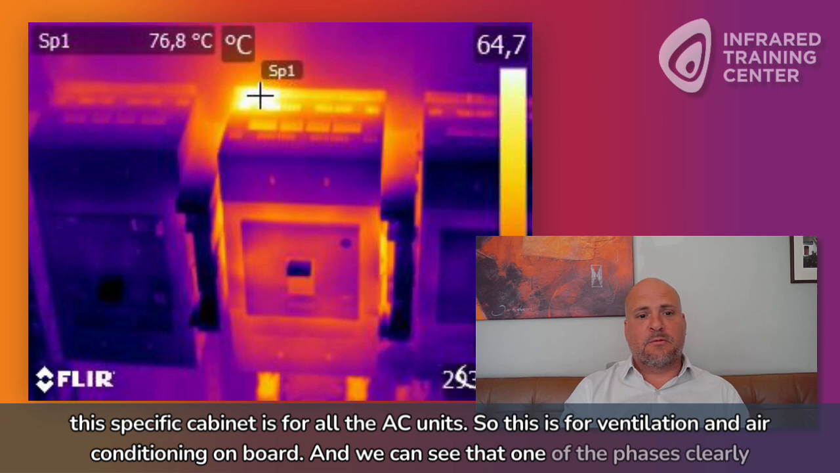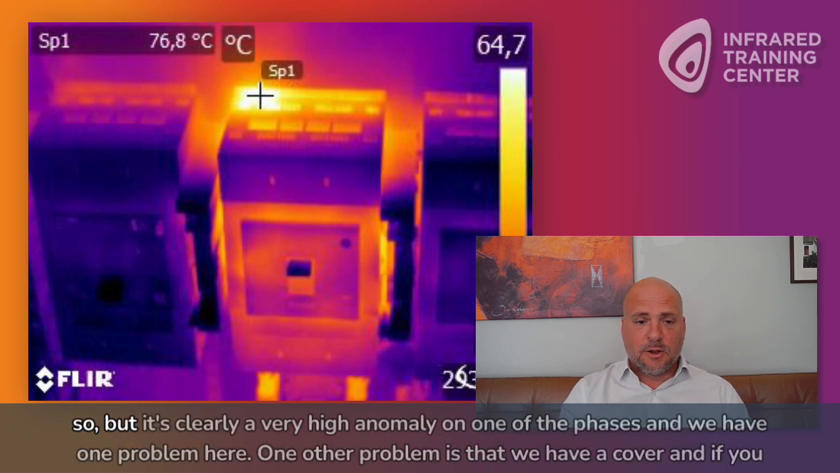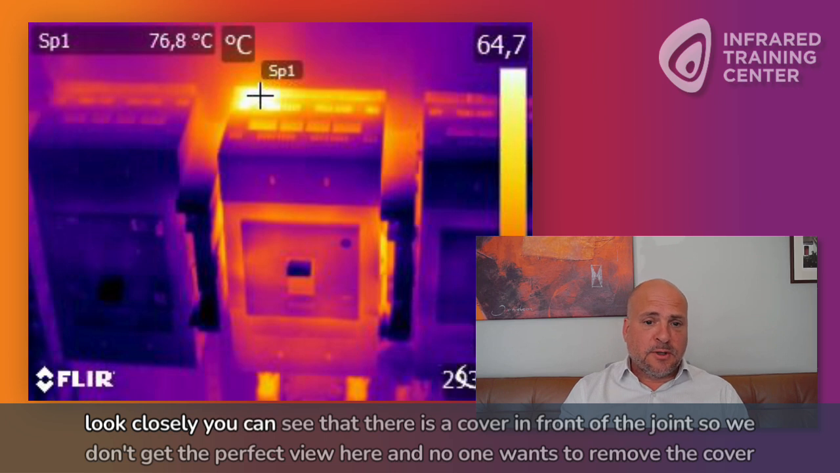And we can see that one of the phases clearly shows a very, very high anomaly compared to the others. The temperature is not that high that things start melting, but it's clearly a very high anomaly on one of the phases. And we have one problem here. One of the problems is that we have a cover. If you look closer, you can see that there is a cover in front of the joint. So we don't get the perfect view here.